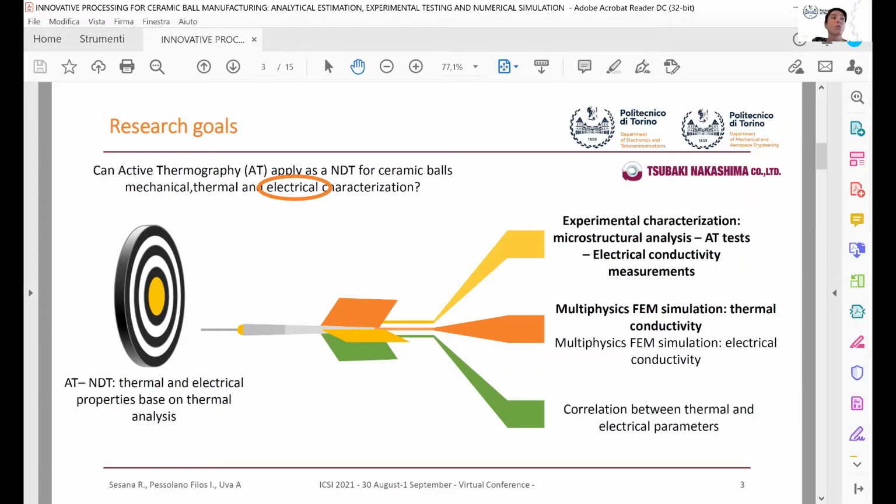In order to fulfill the goal, several steps are necessary, such as the experimental characterization, a microstructural analysis, the active thermography test, and the electric conductivity measurement. Then a numerical approach with a finite element method simulation to extract the thermal conductivity and the heat capacity, and the same is needed for the electrical part. Then we need